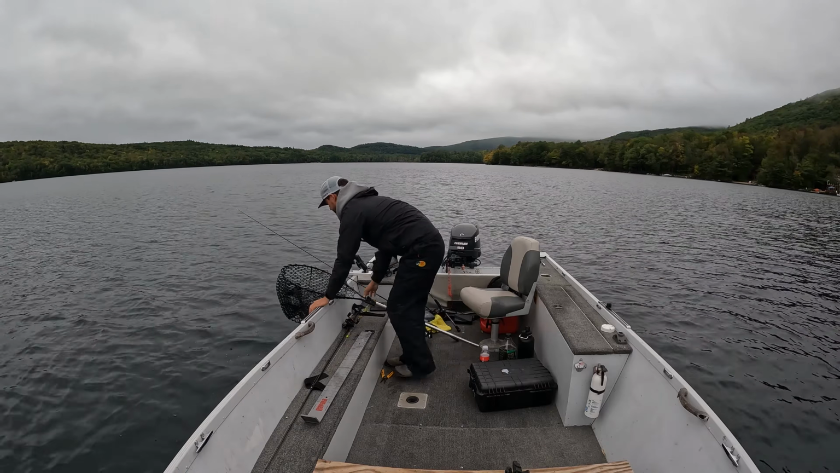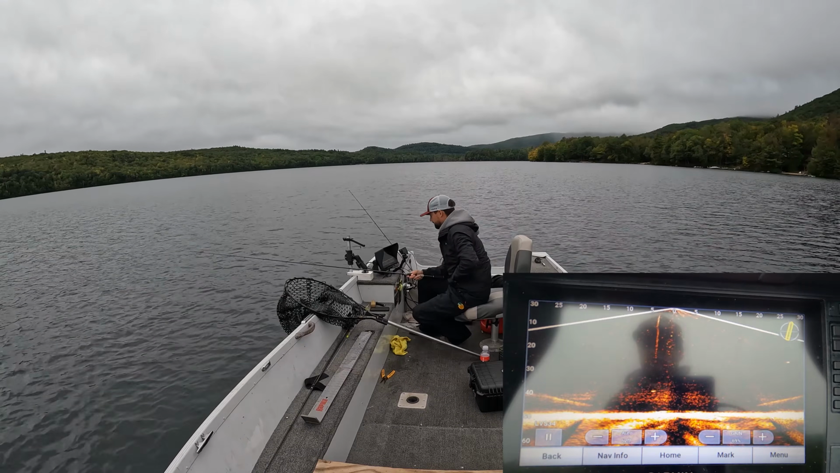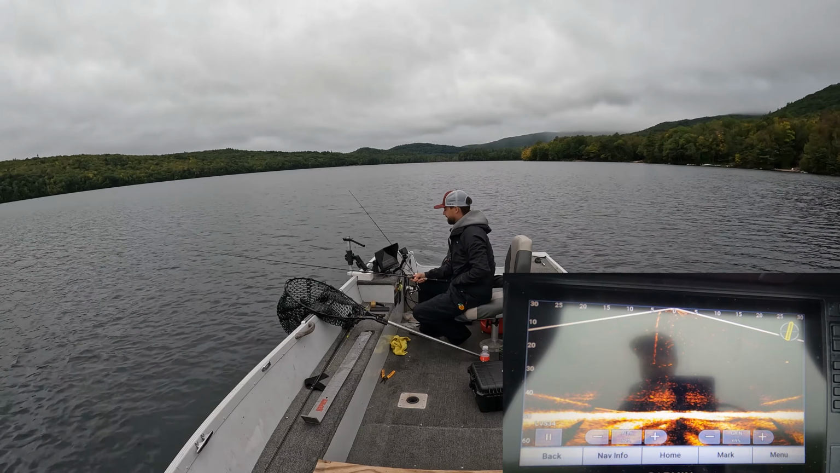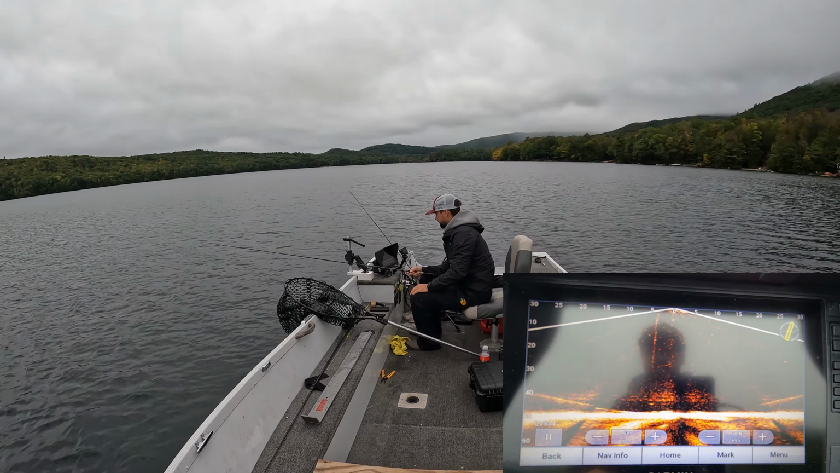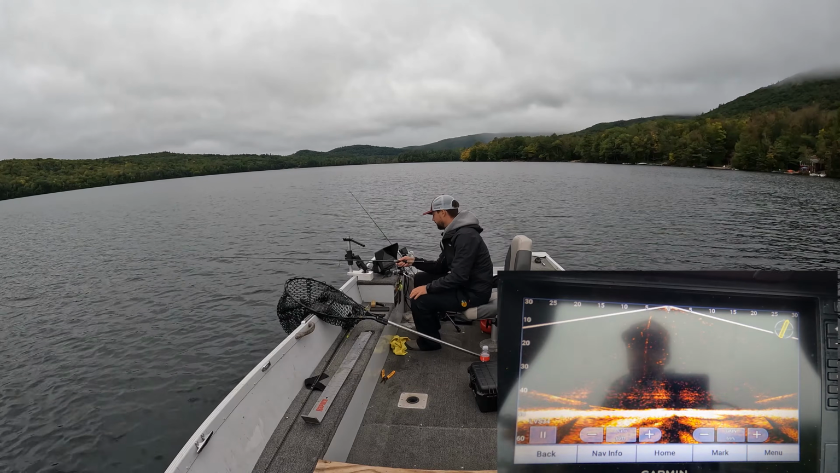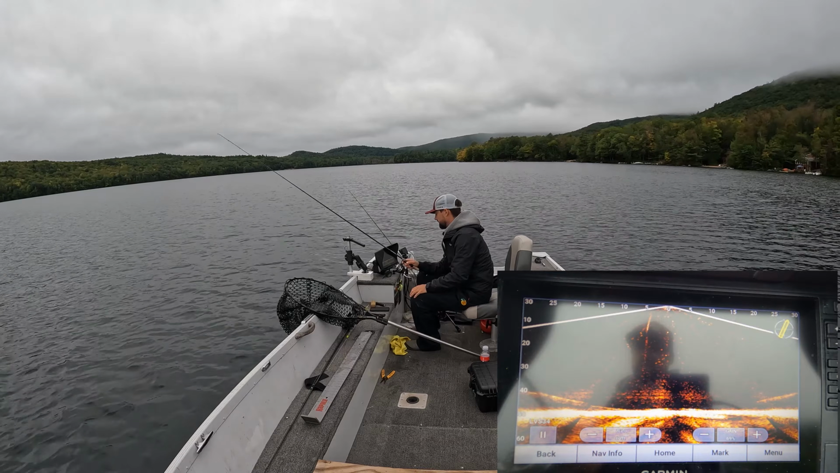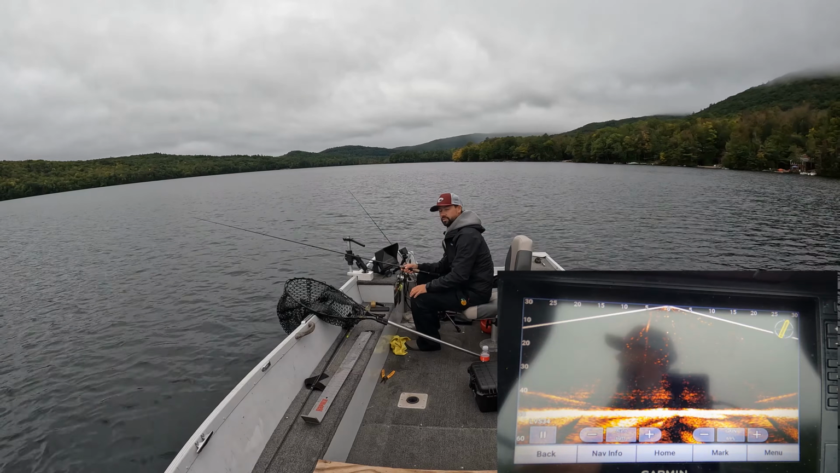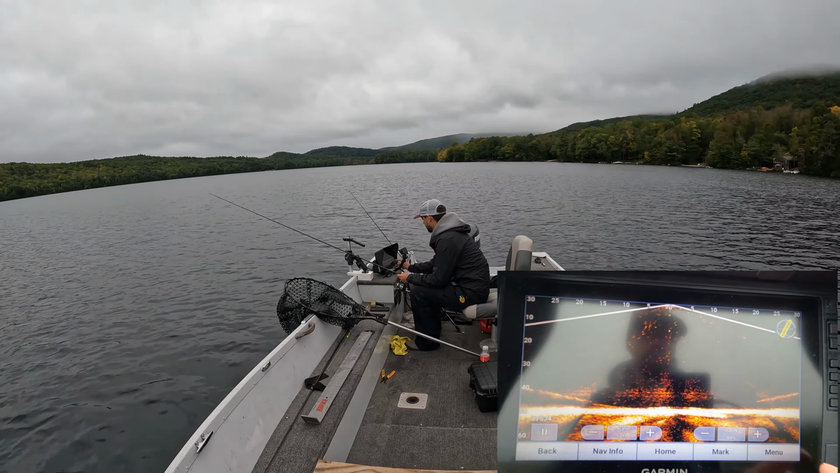Going back in. I'm getting a little warmed up now that the fish have come in, and I'm doing some physical effort except for just putting around. I'm not sure exactly where these lake trout are hiding, because they are just scrubbing the bottom here.